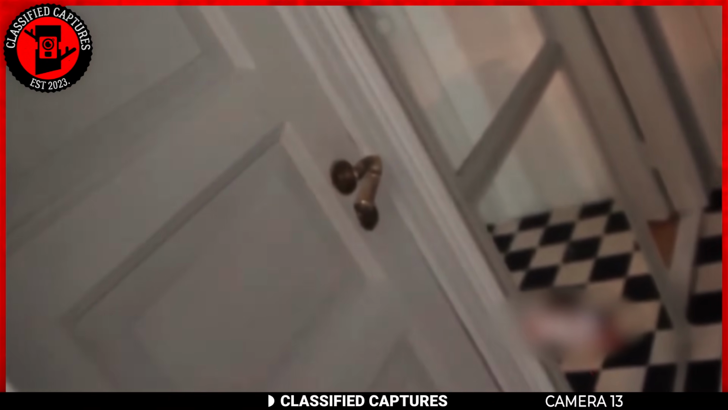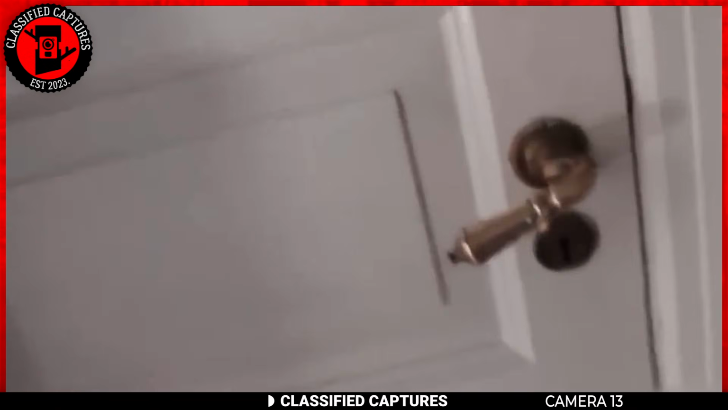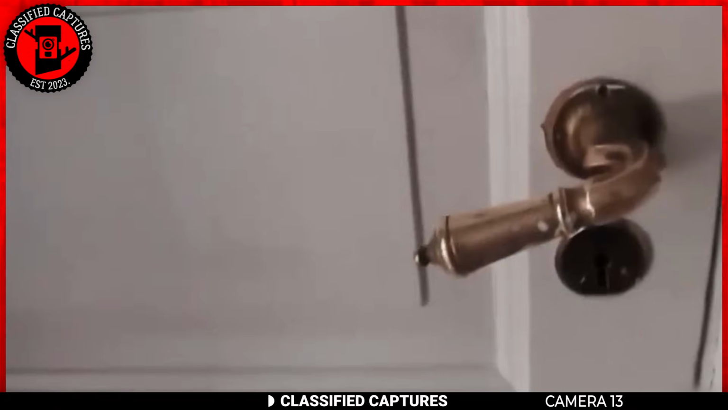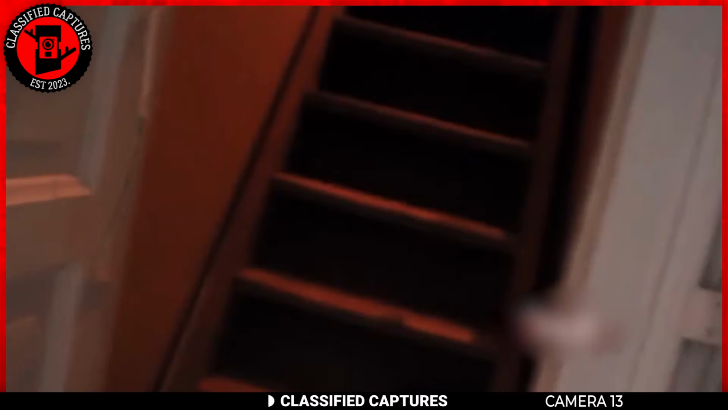Being home alone at the time, he was concerned, so he went to check. When he got there, the knob of the door was moving frantically. He called out to check if anyone was there, but no one replied. So he opened the door, and just as he thought, no one but an empty stairway to the attic.